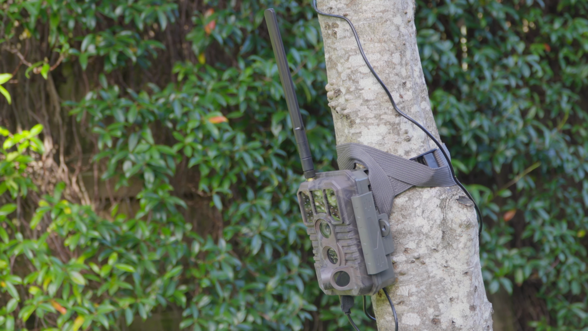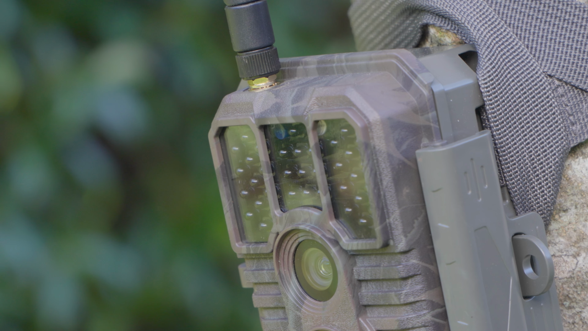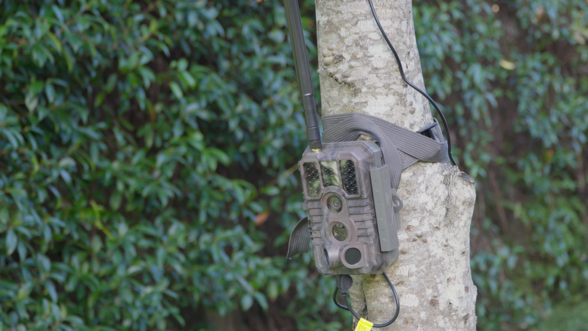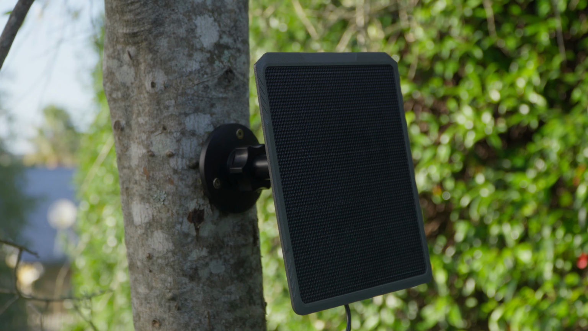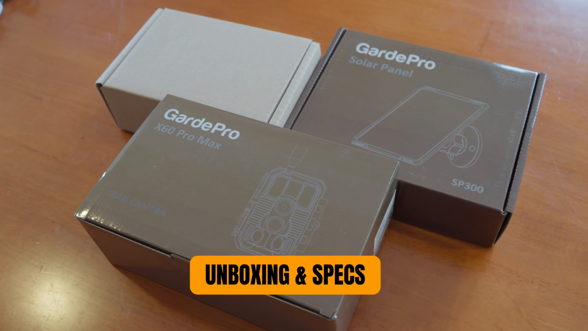I have been thoroughly testing the GardePro X60P Live Max cellular trail camera for the last 3 weeks. This is my in-depth review. GardePro sent me this camera, but I have tested it thoroughly and this is my unbiased view of what I have found. The unit comes in decent looking packaging.